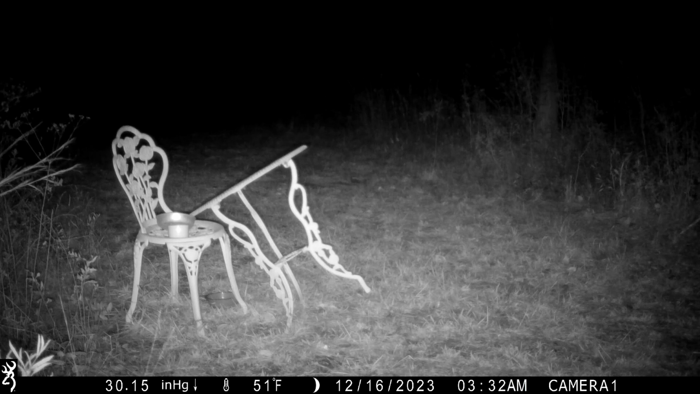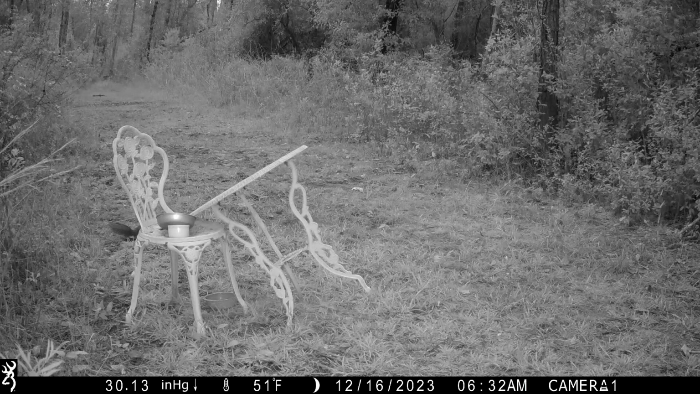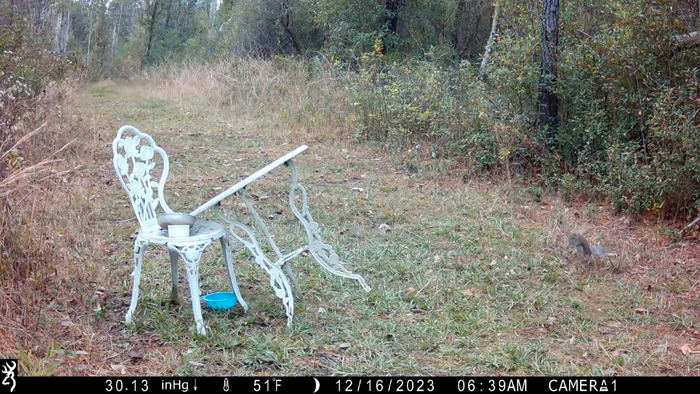And we're getting pretty close to the end of this video. This is that early morning light, where it reminds me of frost, which there's no frost obviously at 51 degrees. But trail cams, it's kind of a neat look. I think it's pretty. It's like I said, it reminds me of a frost. And then it should switch to daylight for the next clip. And squirrels. And that is going to be the end of the video.